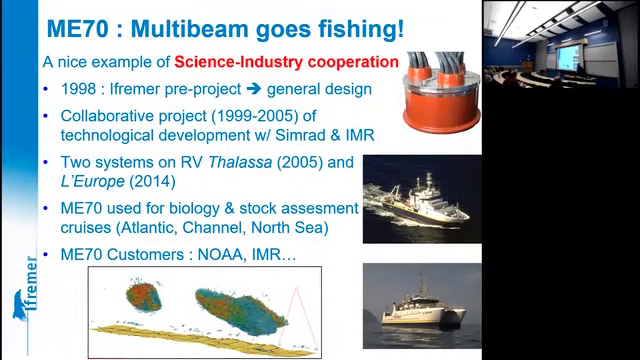using quite a special multi-beam echosounder, the ME70, not by Kongsberg, but by Simrad, and that's a fisheries multi-beam system. It was developed about 20 years ago, and today it's quite a reference for fisheries acoustics.